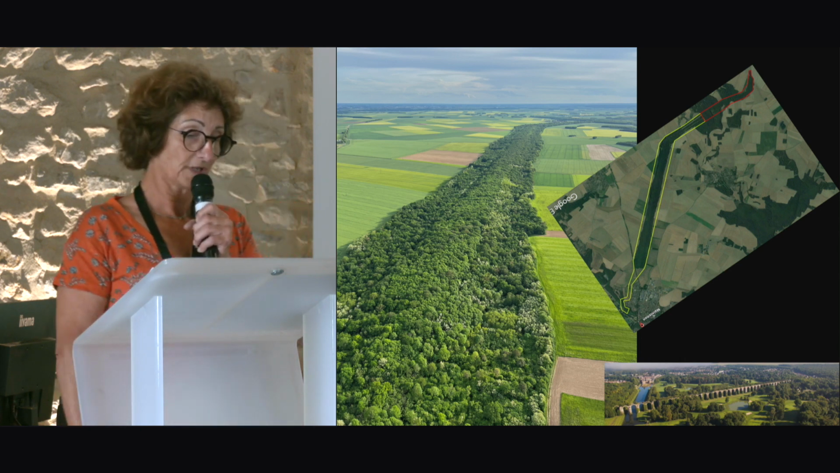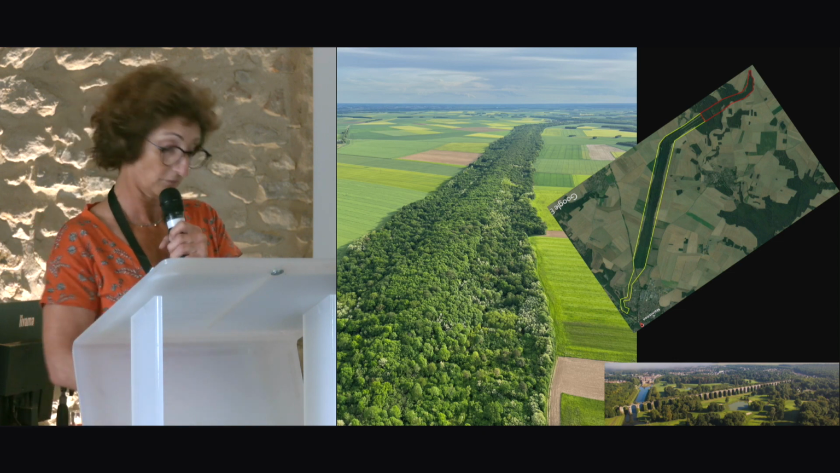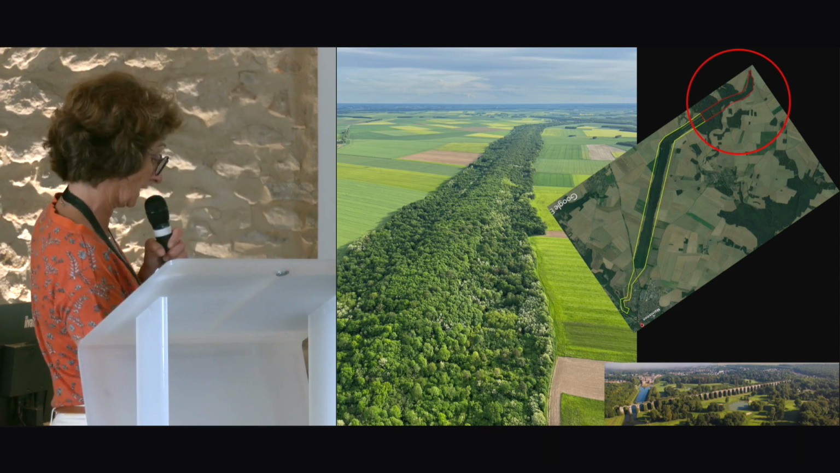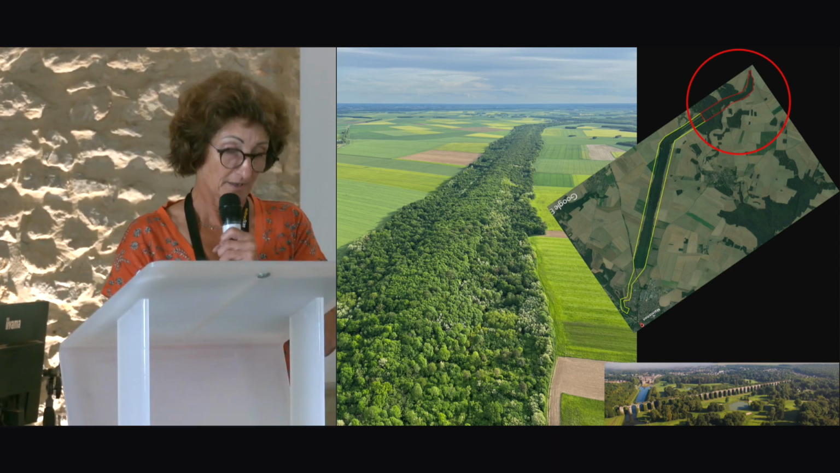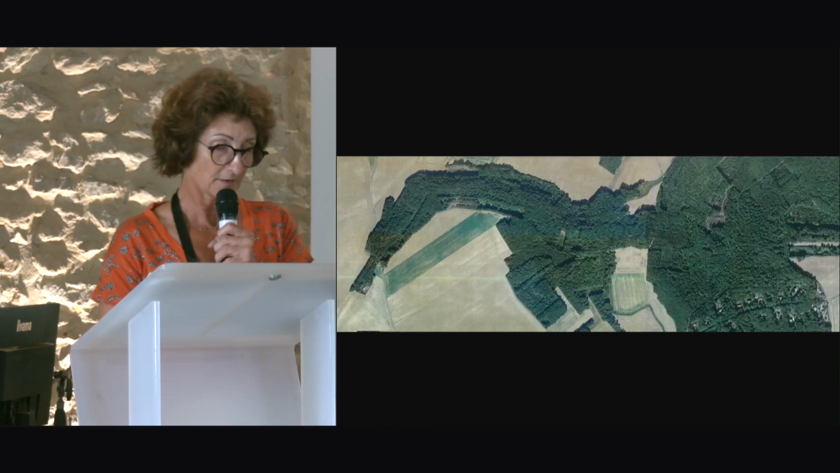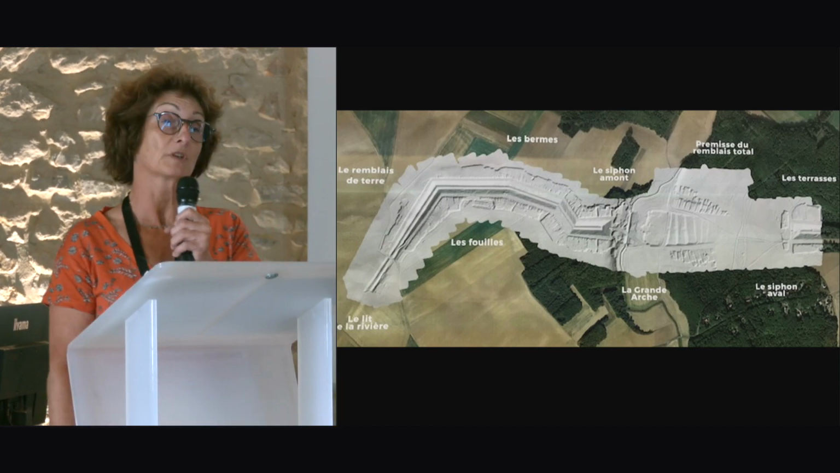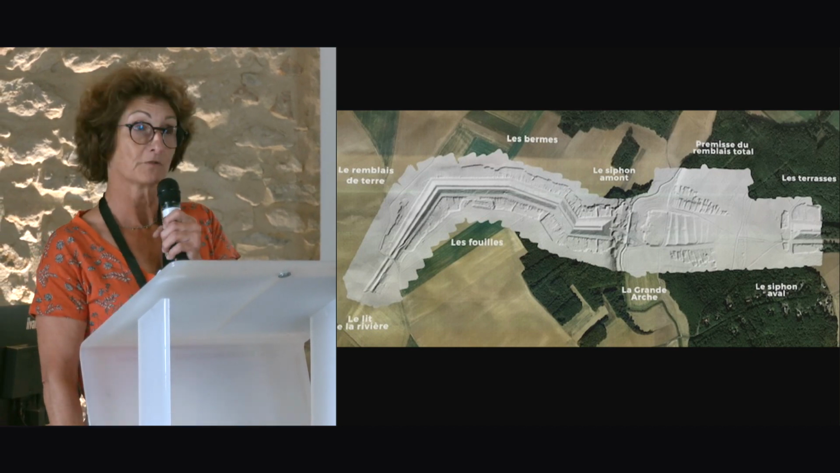So here's the wooded area, of which we made the LiDAR map on the first 2 kilometers, here in red. And we are working this month on the continuation over the 9 kilometers next week. So here it is, the map. The DTM. We were surprised by the good conservation of the geometry of the canal built more than 300 years ago, now under vegetation.